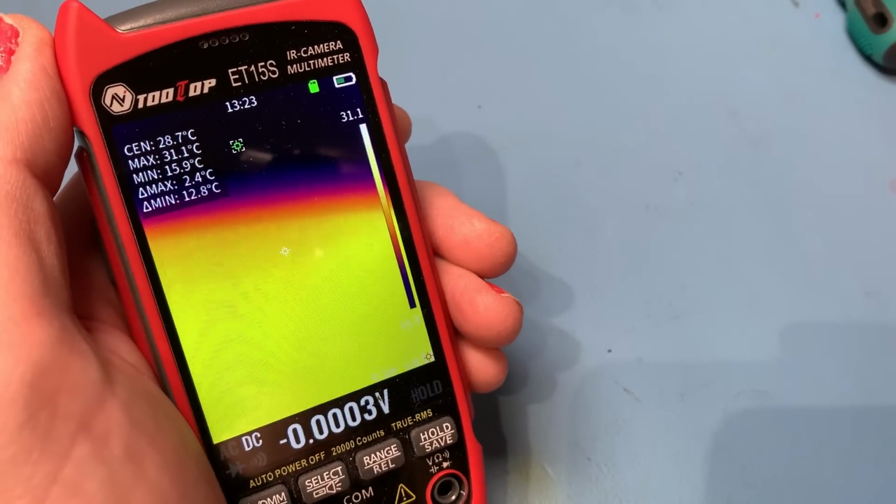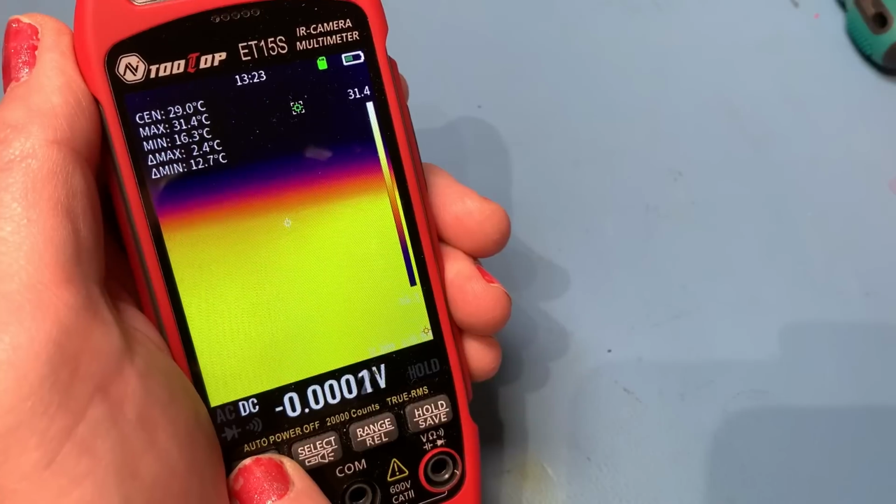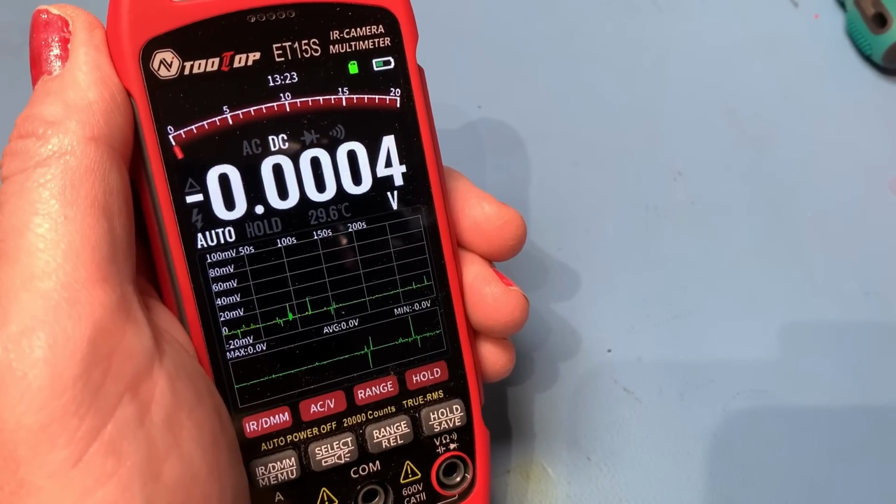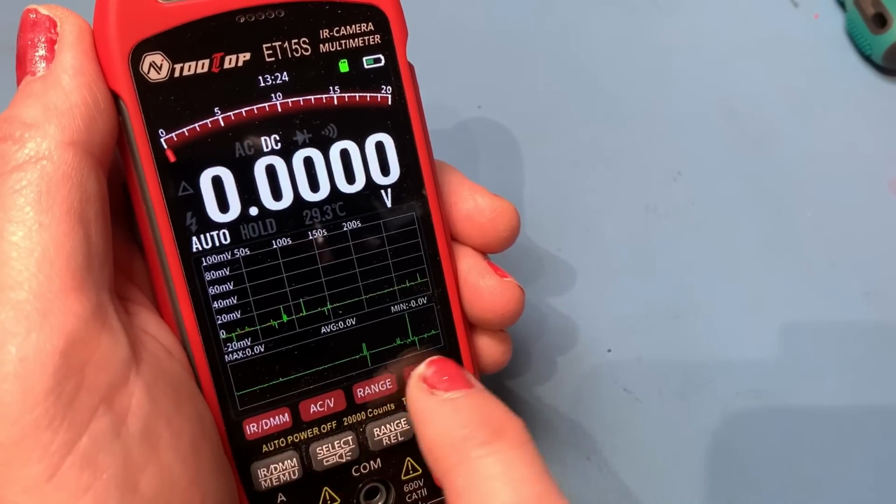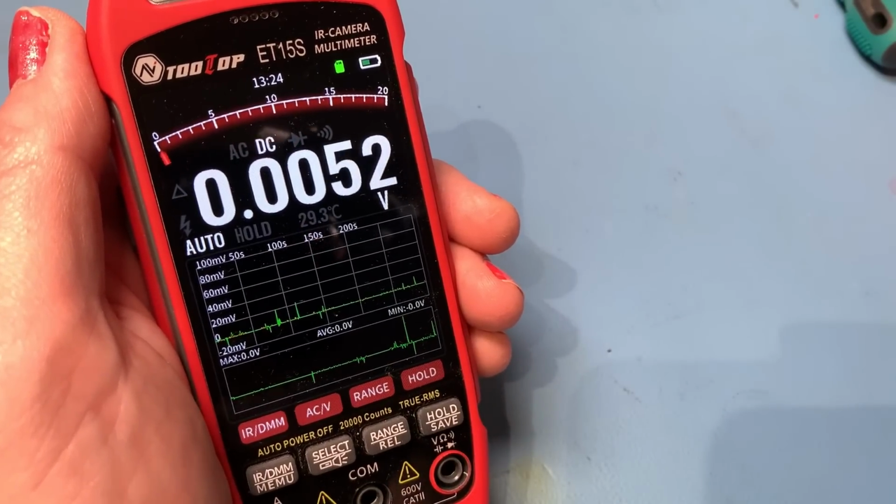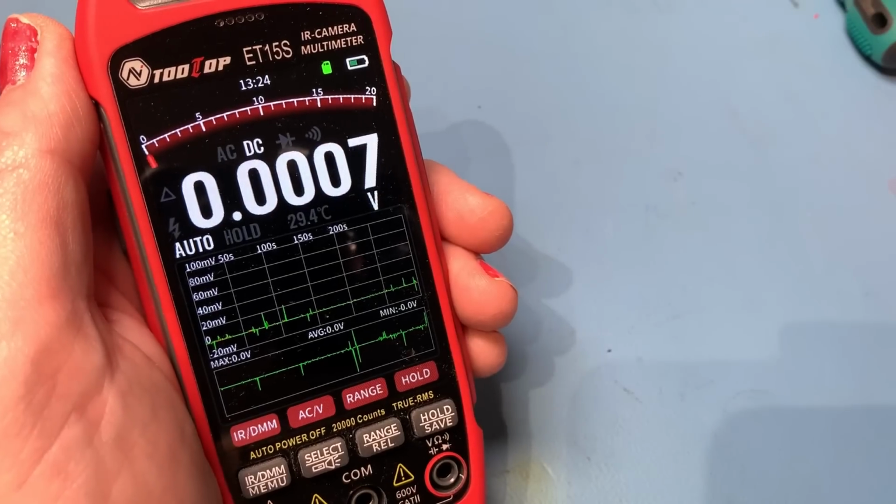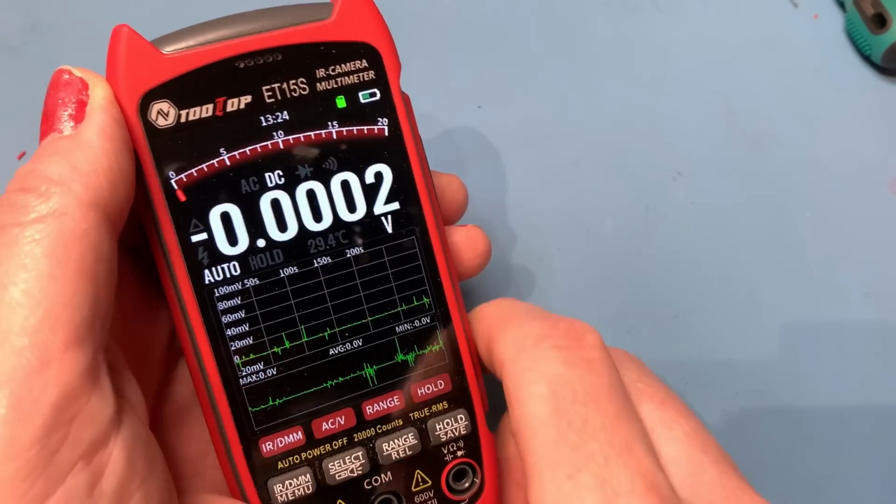Back to the thermal camera mode. Now, a short press on here will take us into multimeter mode. Hooray! And we've got, again, loads of stuff. Your multifunction buttons here will give you a little header of what each is going to do. You can also see you've got a graph down here, you've got a needle display here, you've got loads of stuff, some of which you can turn off in the settings if you find it's a bit too much.